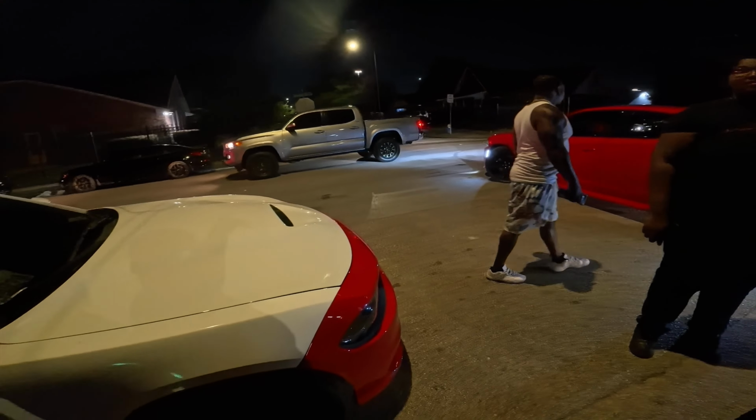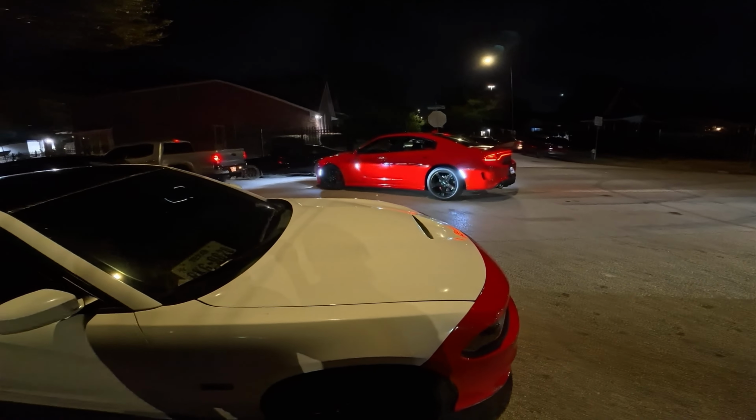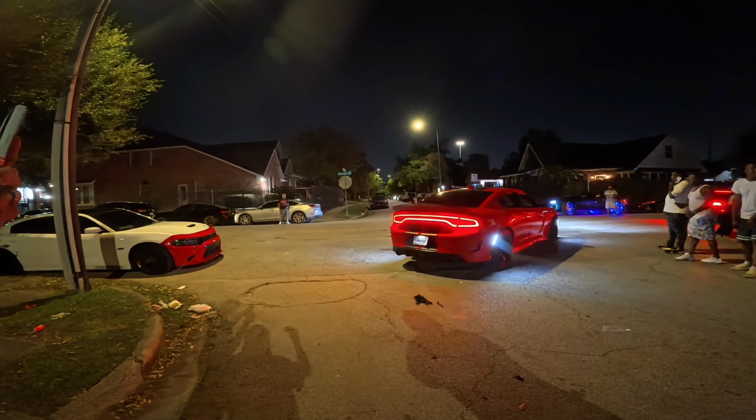That nigga parked right there, so he wasn't bullshit. He really wanted. Hey, don't do nothing stupid. The lawman right there. He's gonna be a threat. That nigga got paper plates too. Everybody got.